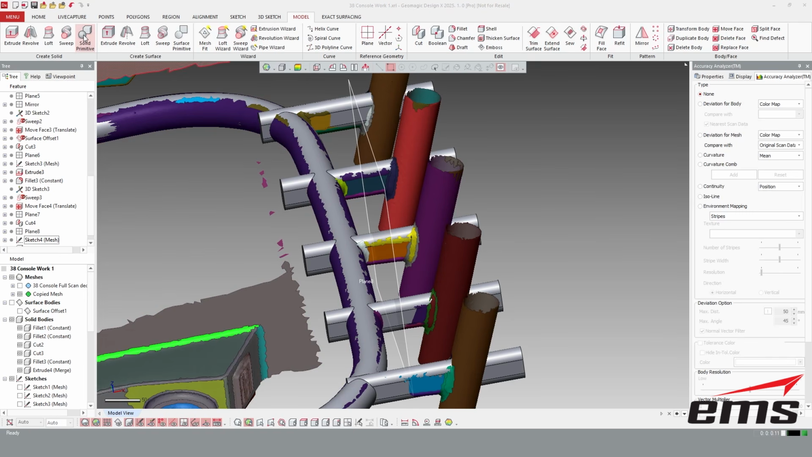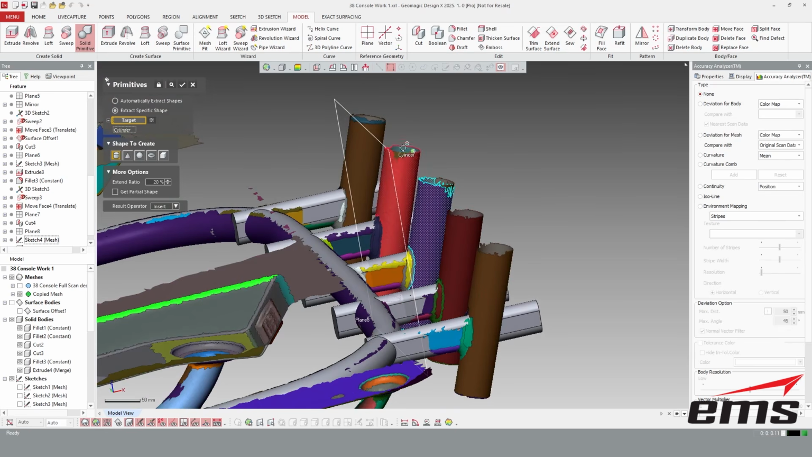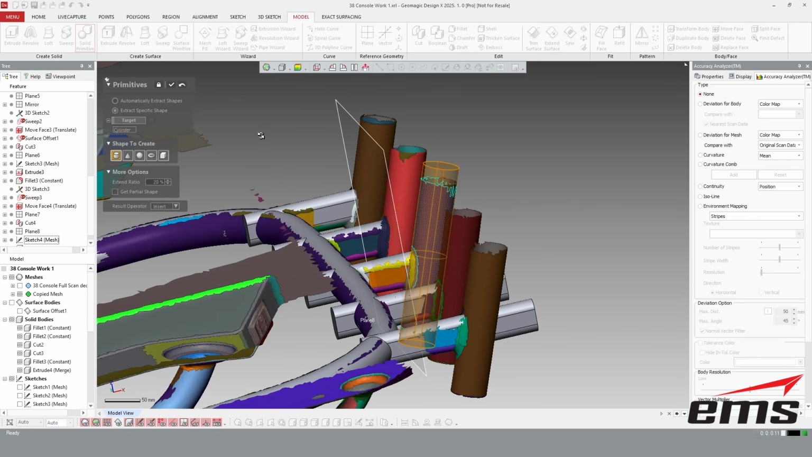We can just run the solid primitive command. We're going to tell it it's a cylinder. We're going to pick this. We can extend it if we want. Okay, so you can see the scan data is a little rough on there. Let's do a preview. So you can see what that looks like.